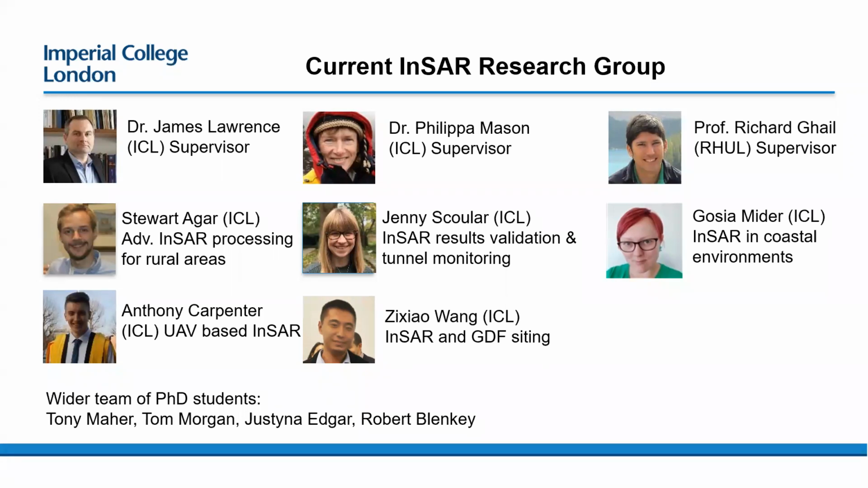Gosia is looking at coastal processes such as erosion and cliff stability issues on the coast, and is the main man behind developing these UAV-based InSAR systems as part of the team. And we've also got some of Zishao's work, and he's looking at GDF siting, particularly in China, and how he can use InSAR to really help with the site characterization stage of siting a GDF. Sorry, that's a geological disposal facility for radioactive waste. So using InSAR to characterize the long-term performance of the rock.